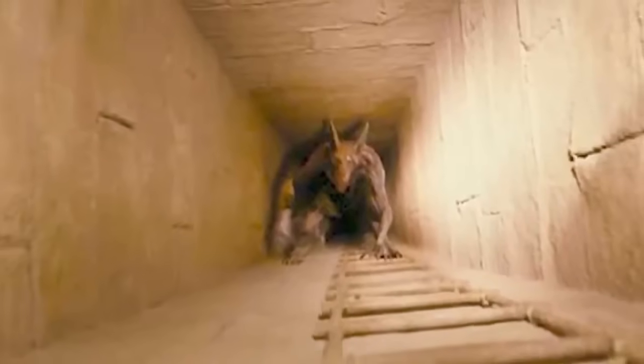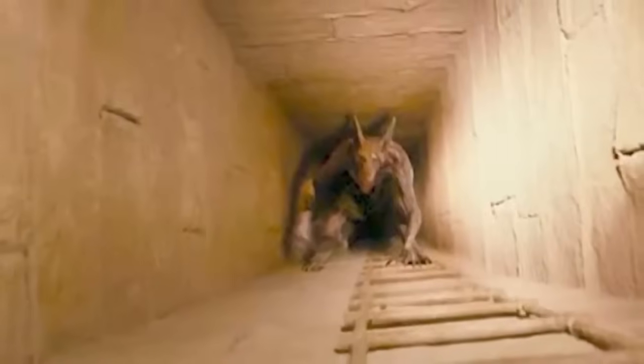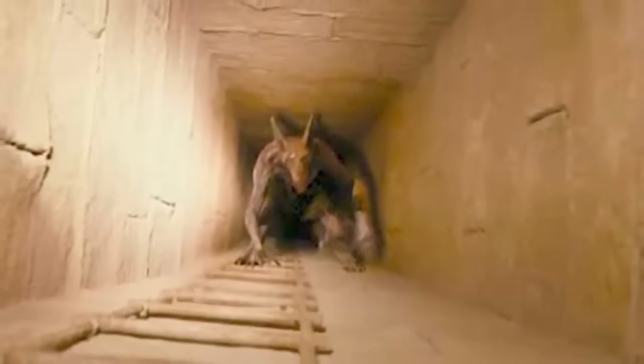Unable to identify it, he quickly ran towards the top, leaving the beast far behind in the tunnel. Though nothing much was revealed by them, it's believed that the tunnel was later filled with mud to secure the researchers from any danger. Let me know what you think of this strange discovery.